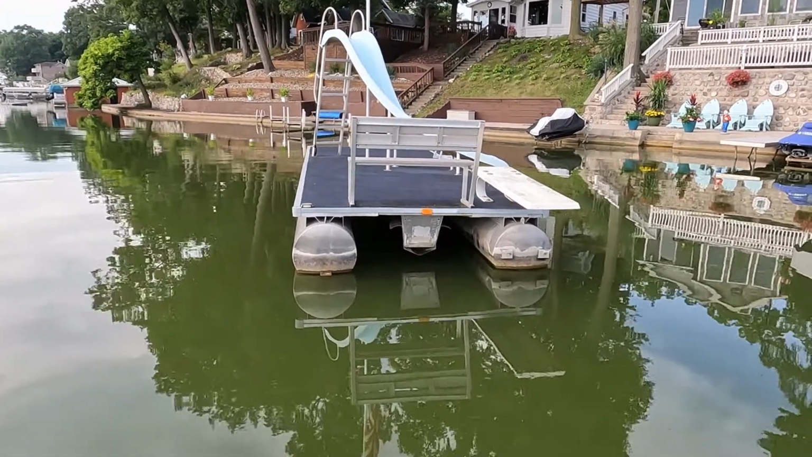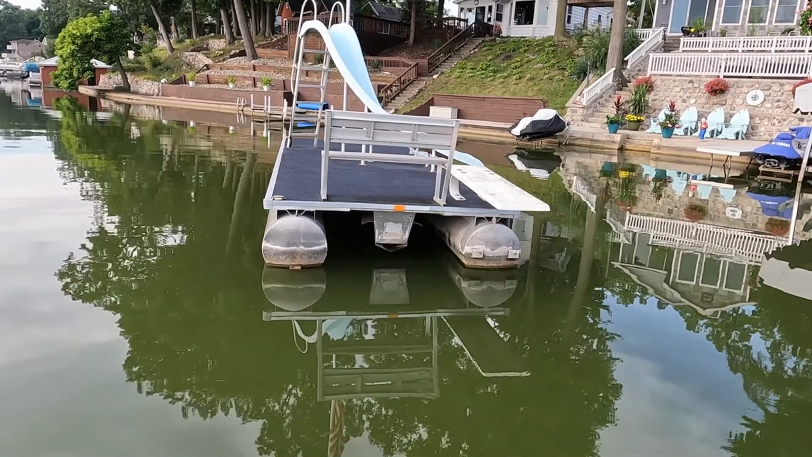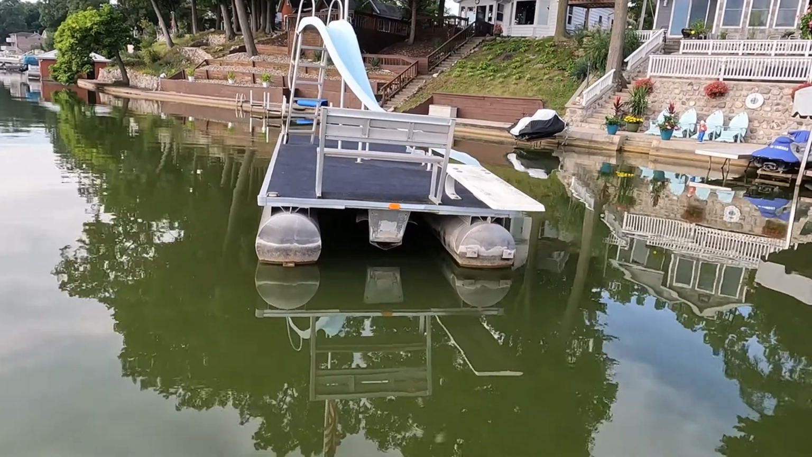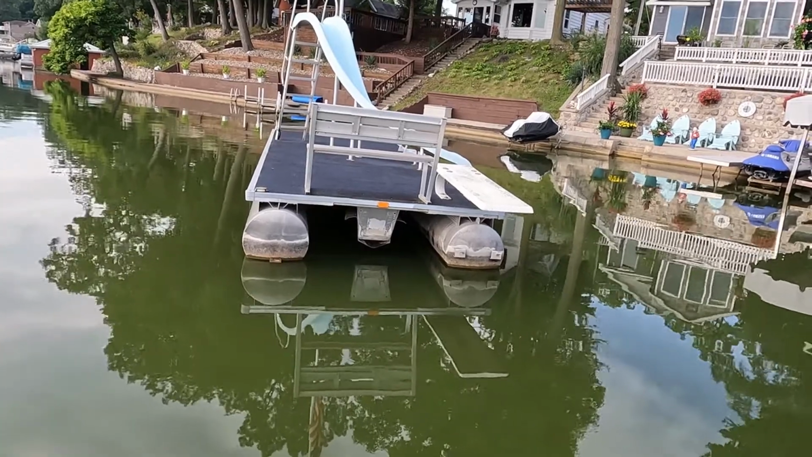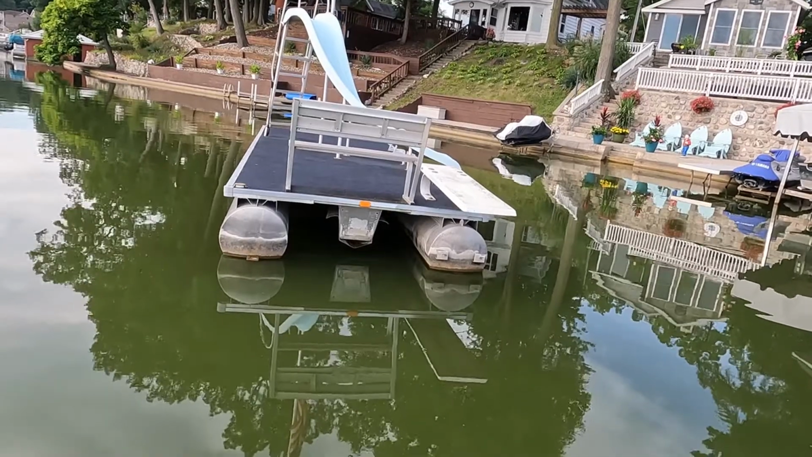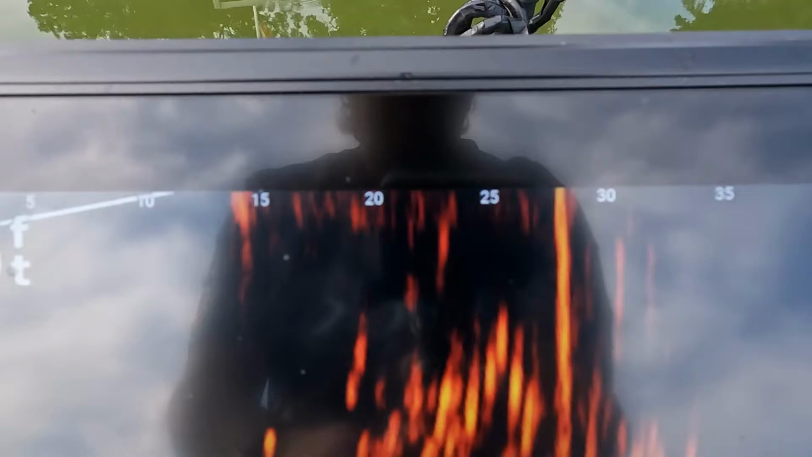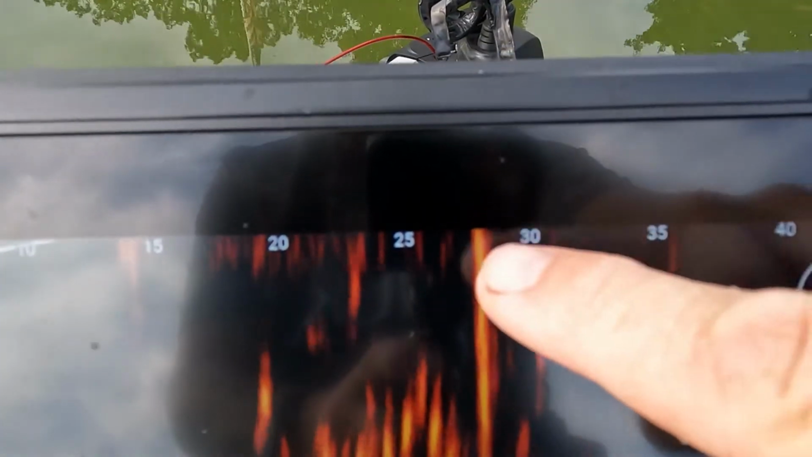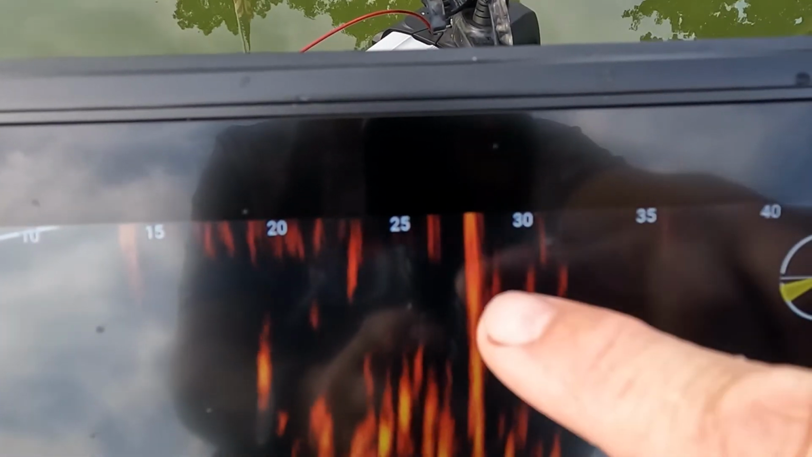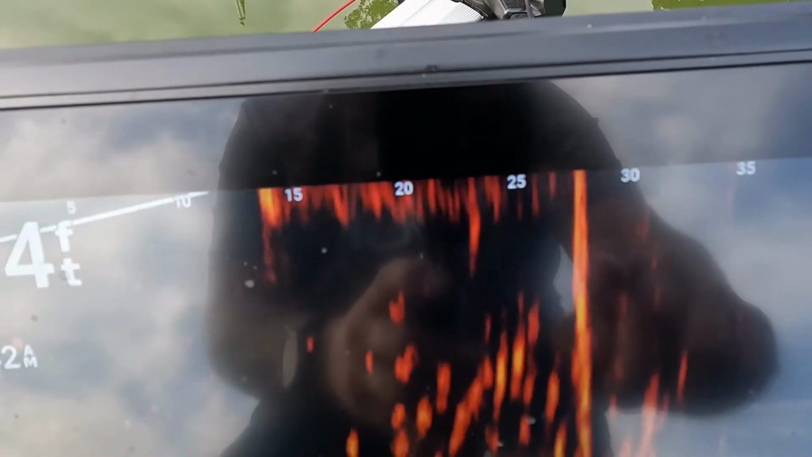So when we look up underneath something, I like to find a reference. Certain poles on docks or something like this, a raft, that chain is a marker for me. So when I look at my live scope, I can see this right here. This is the chain that I want to reference,